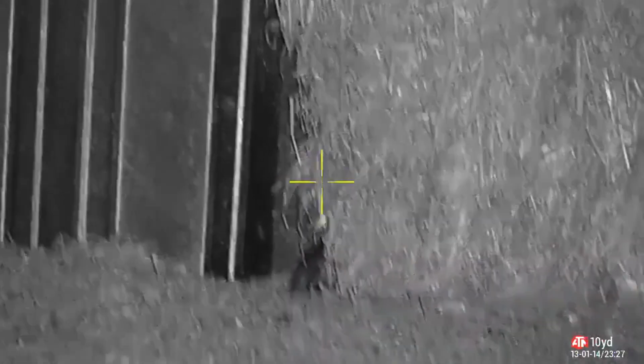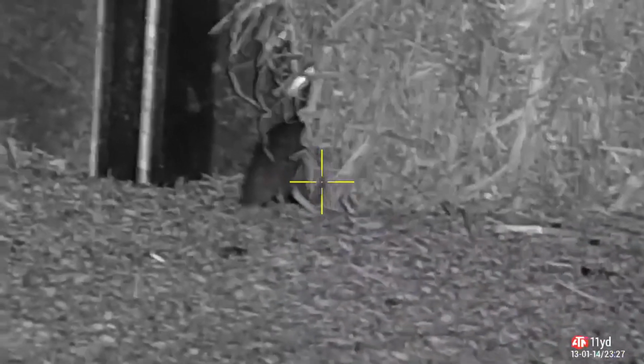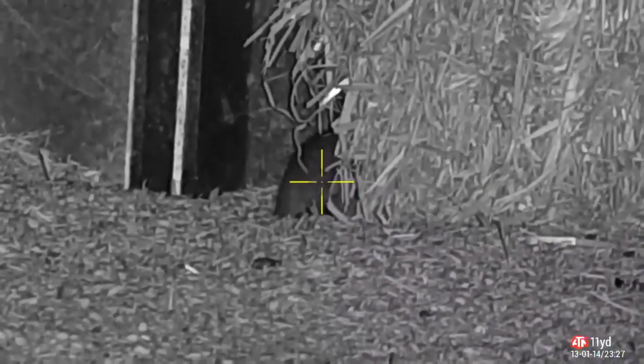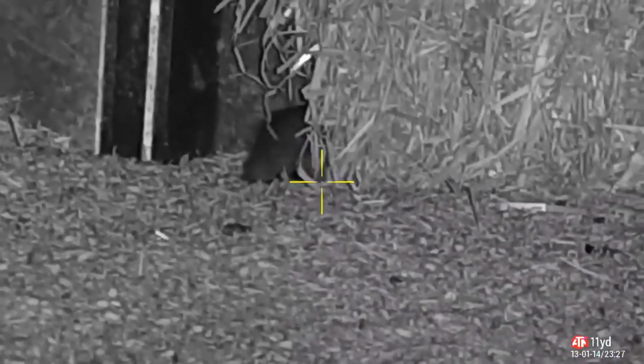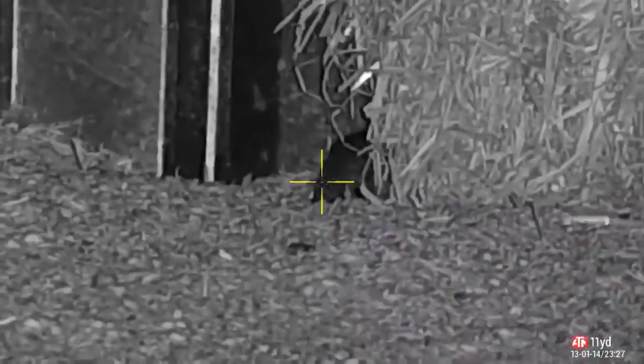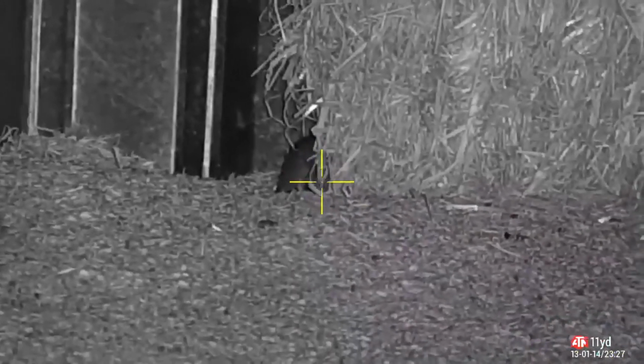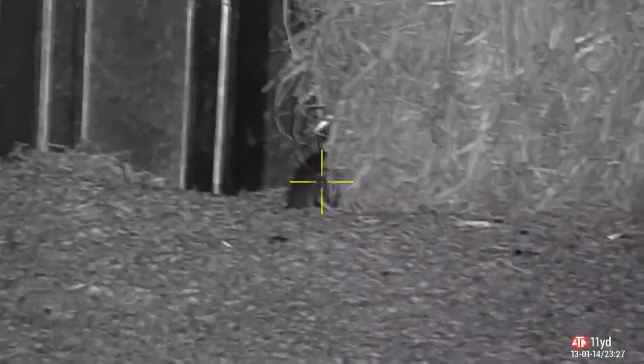Now this bale of straw and wheat seem to deliver quite well over this evening. This rat's come out of the little nest that's under there, turned 180, looking down into his nest while he's having a feast. So unfortunately I can't get a shot on him. Want a humane kill, even though they're rats, they still deserve to be killed as humanely as possible.